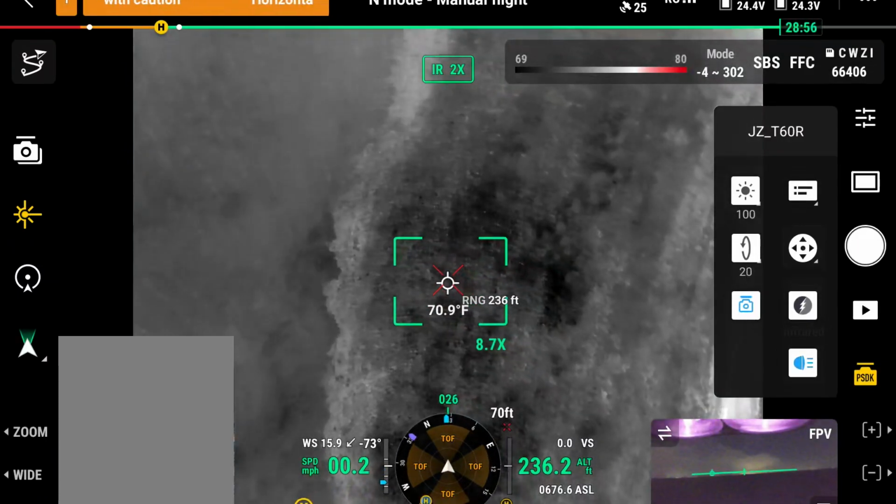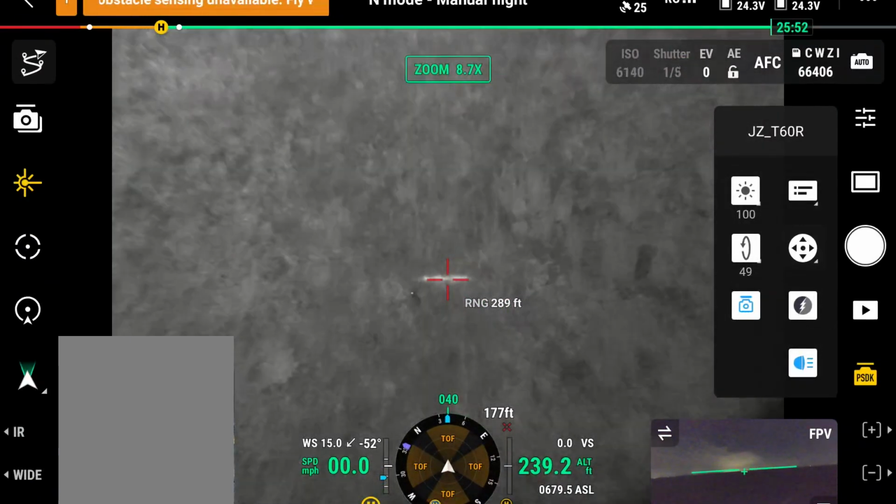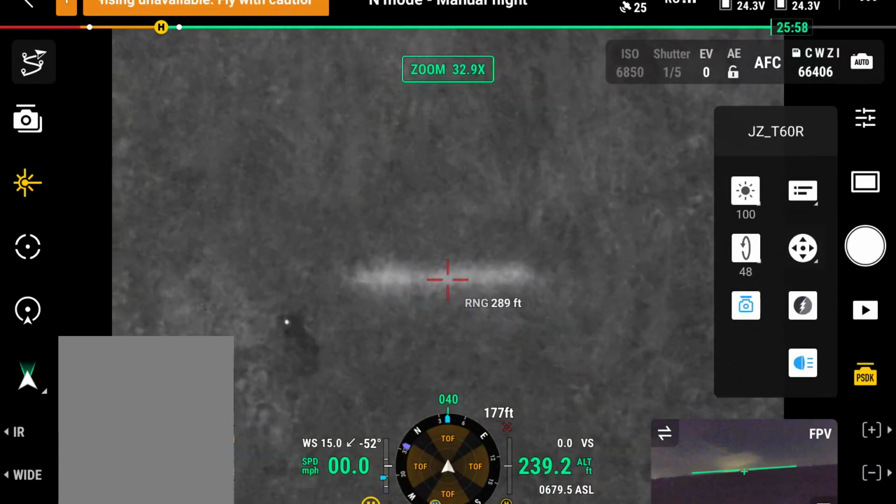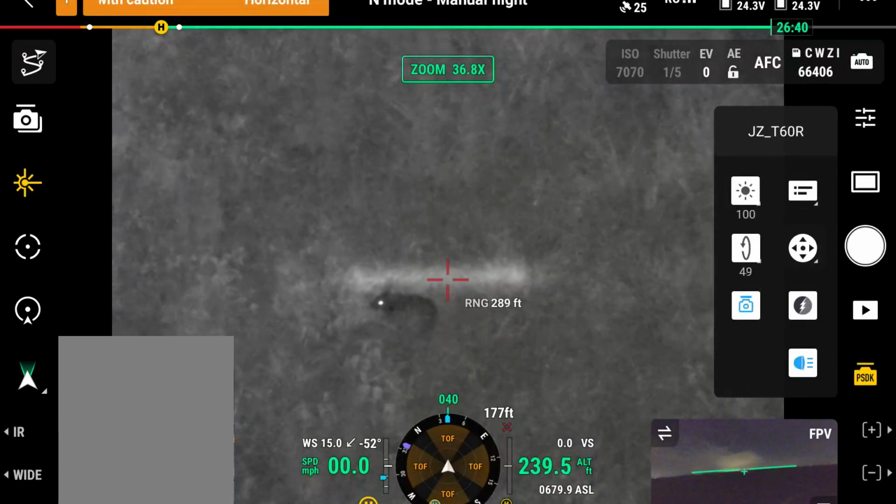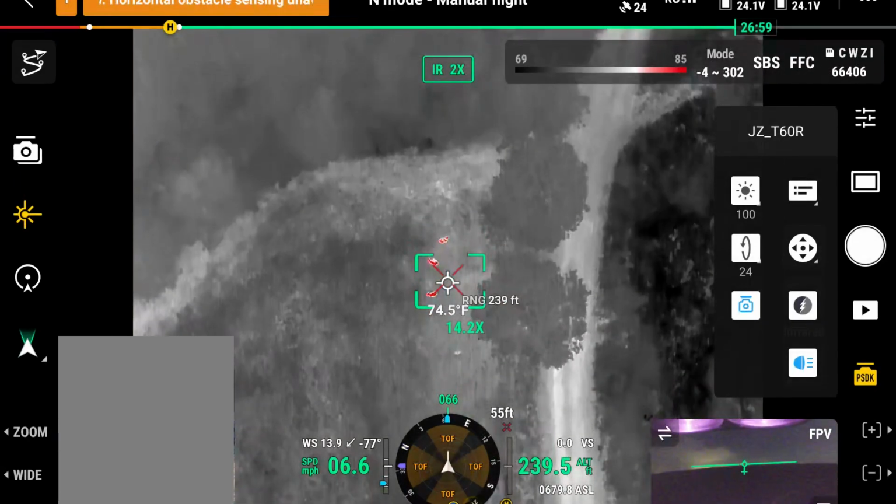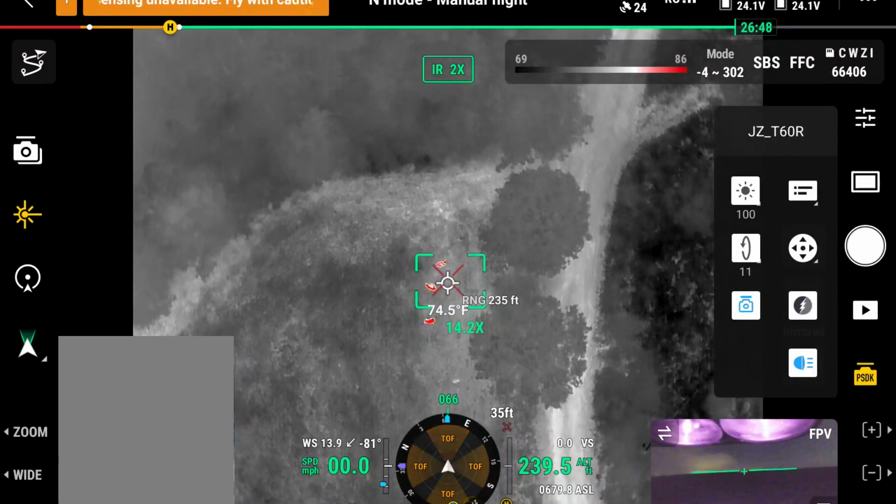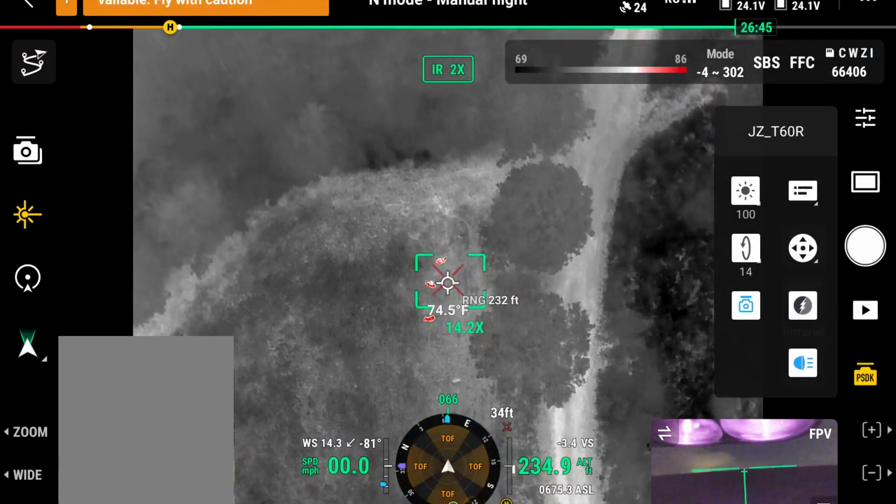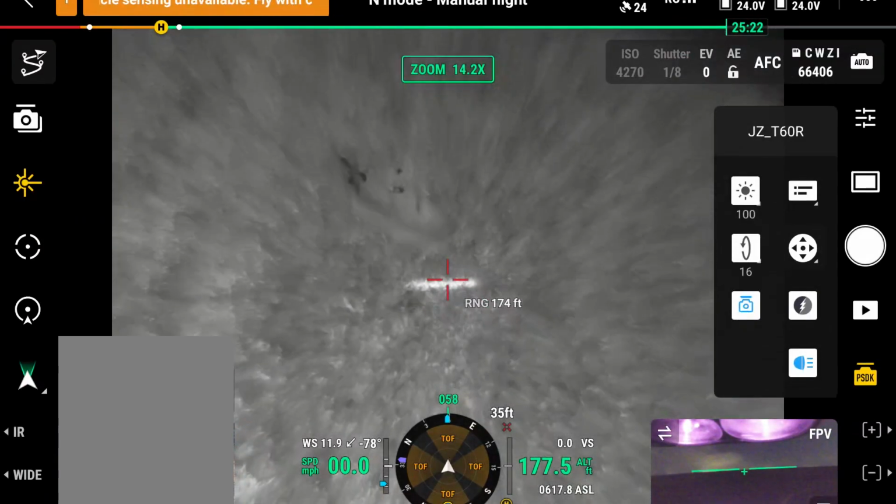There's something, rabbit or something hopping up under me there. That is a rabbit. Right there, little bunny. We're getting pretty close to being above them right there. I'm just a few degrees from being above them. I'm going to lower it down just a little bit, and let's just see how they're reacting to that. Could care less.